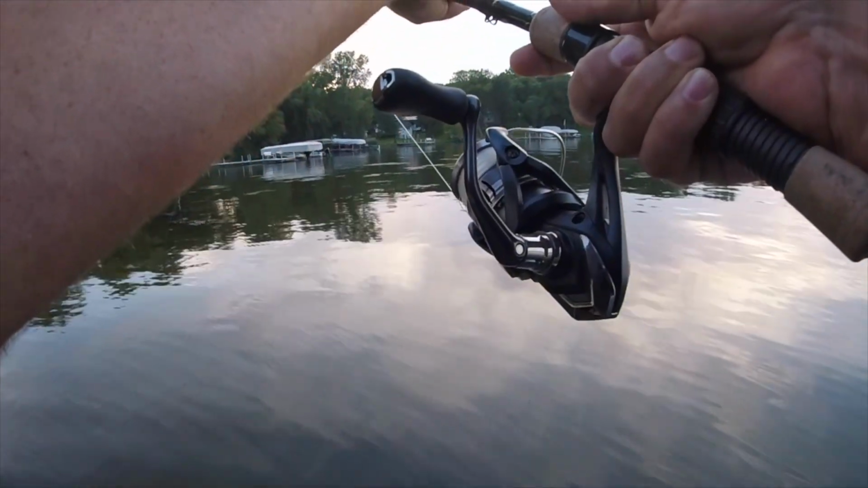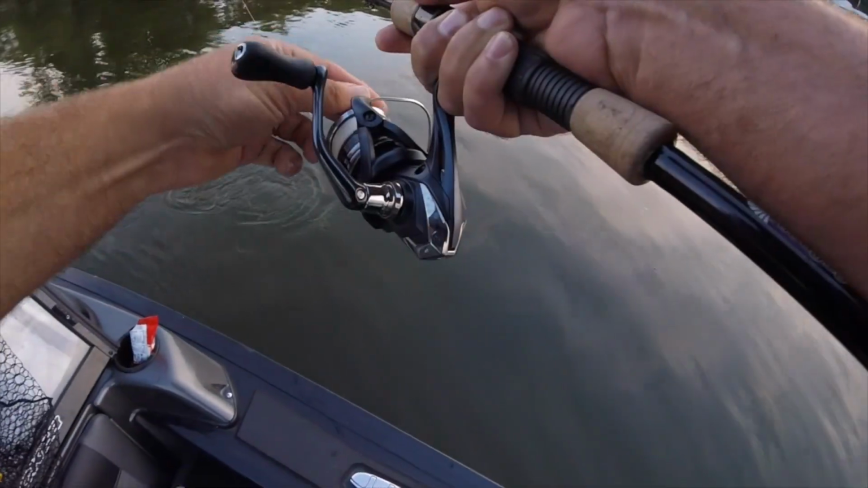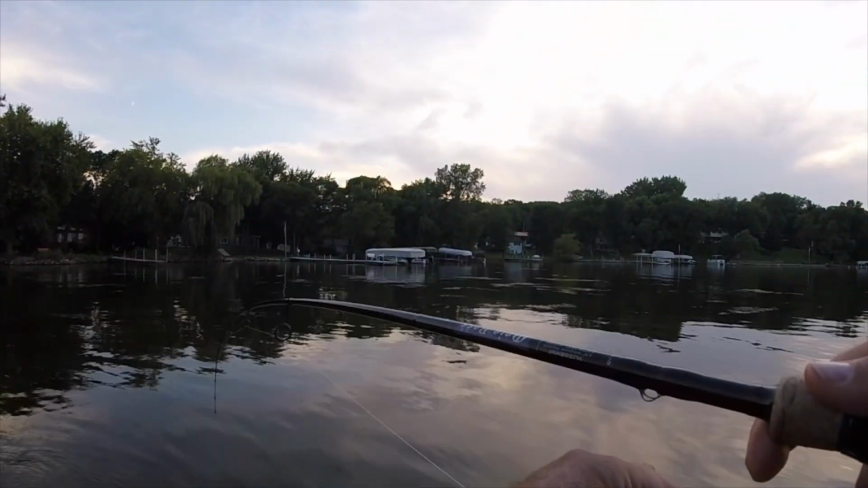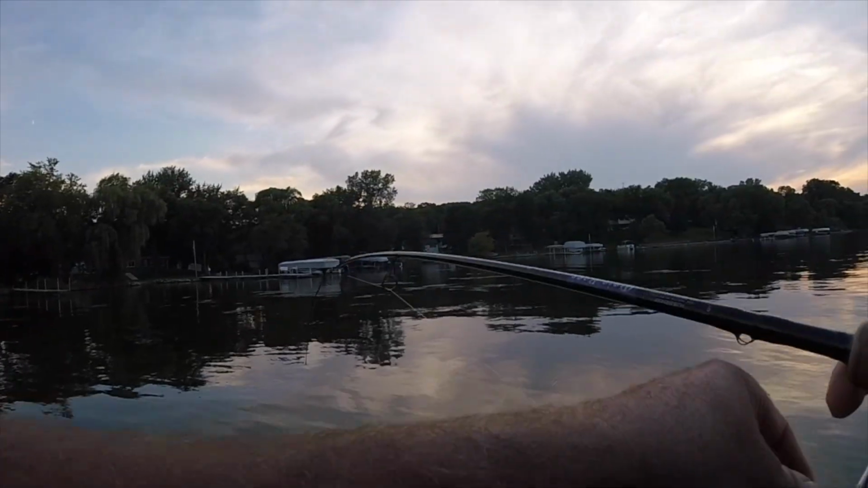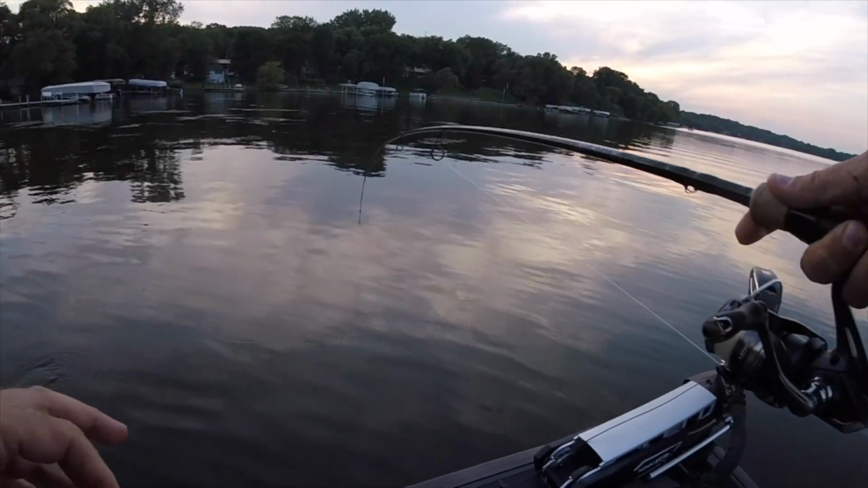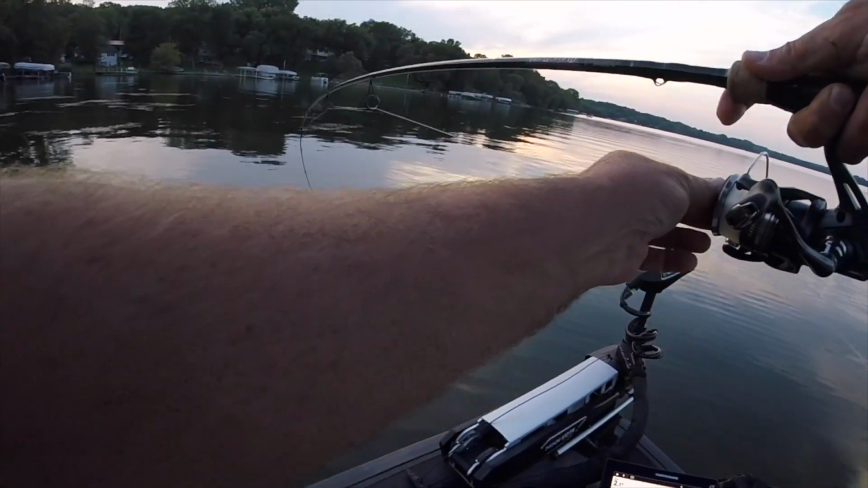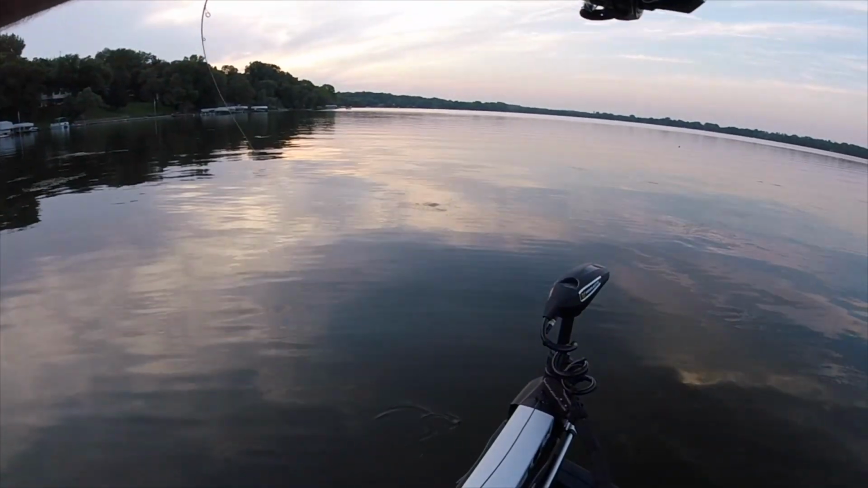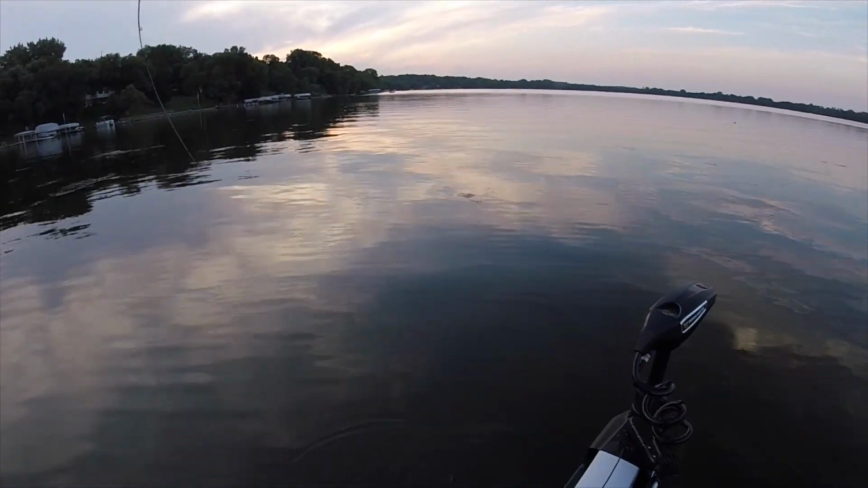Oh, that was cool though, man. It's awesome just to be able to catch these without a slip bobber on, and just pick apart all of these little holes and open areas of this vegetation. It's just a little bit simpler.